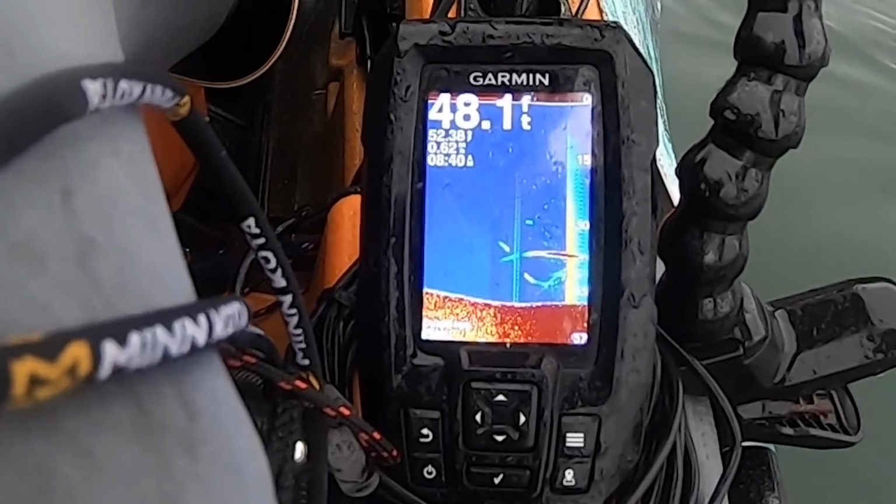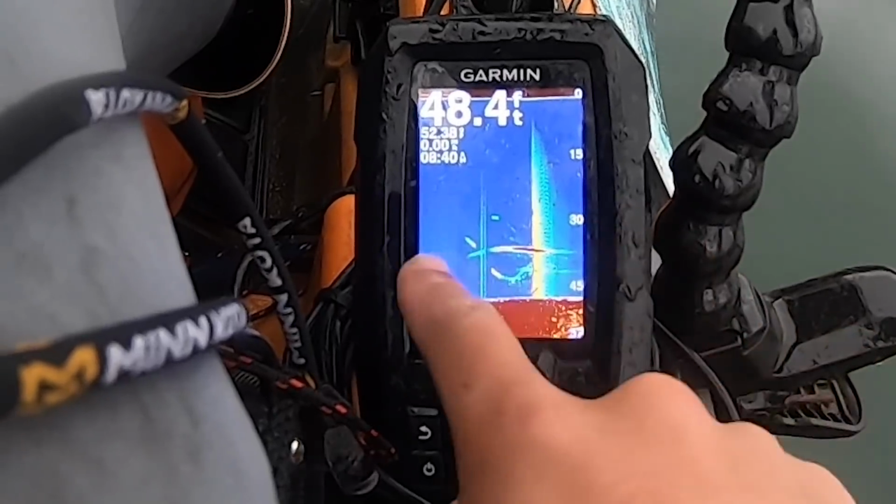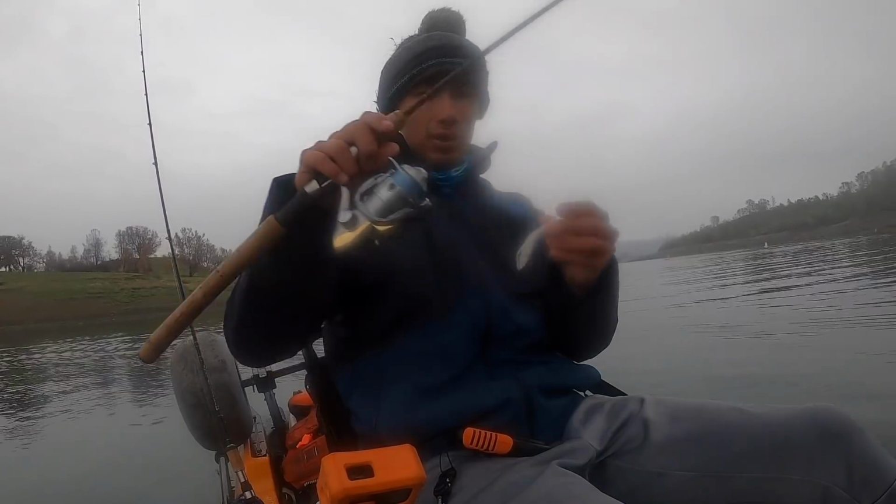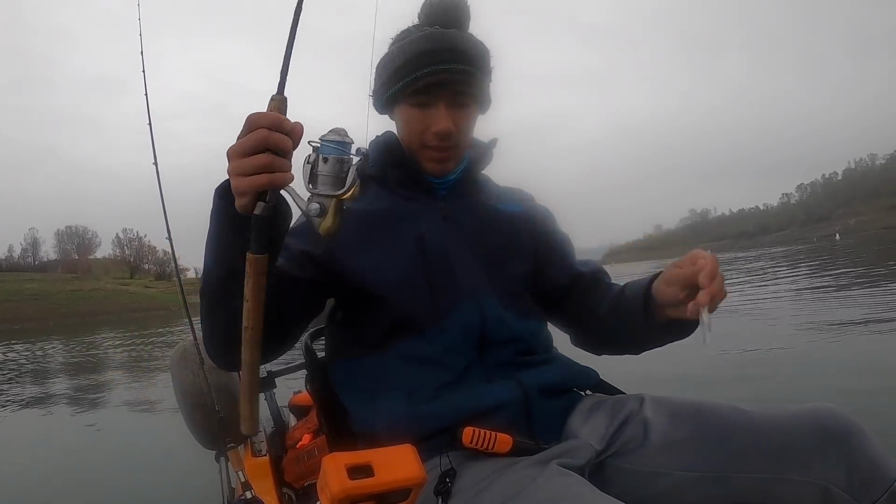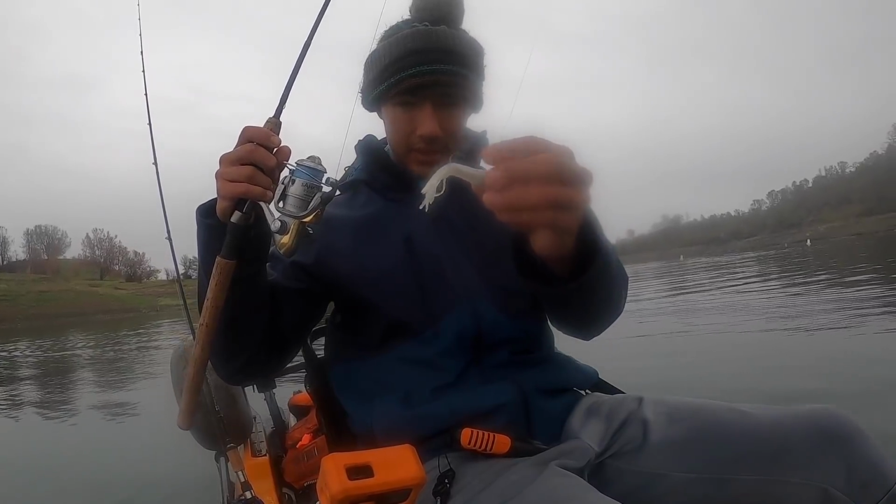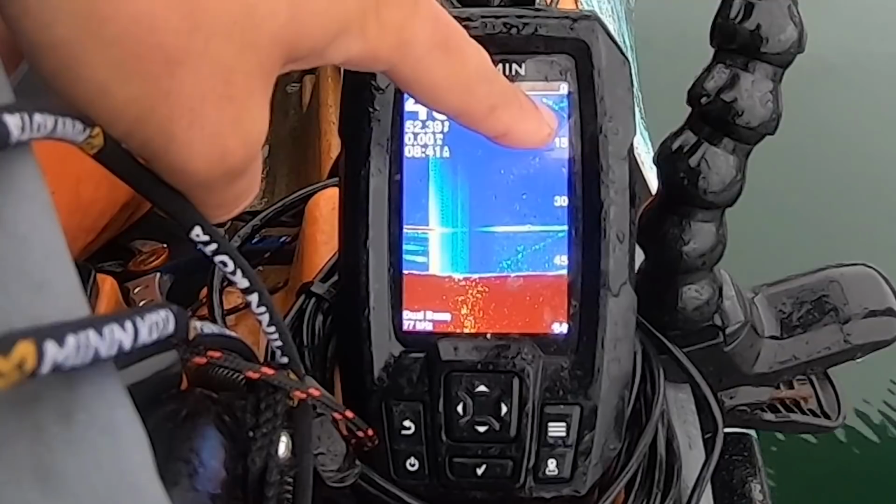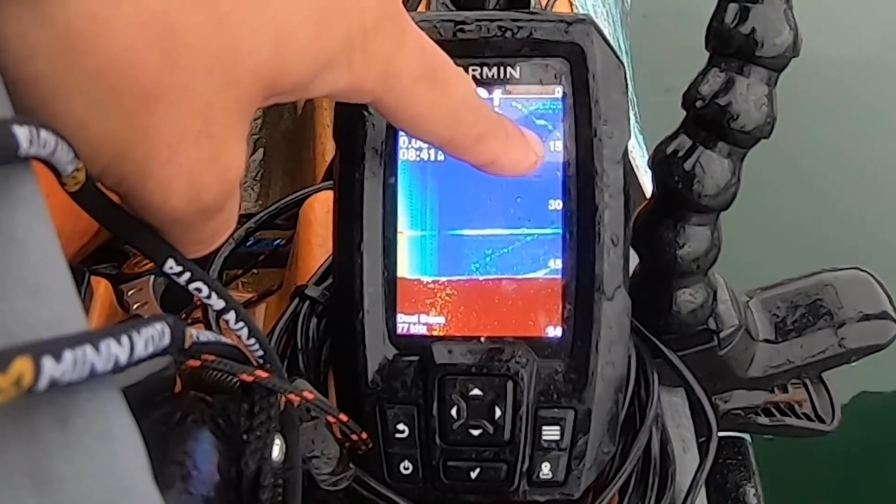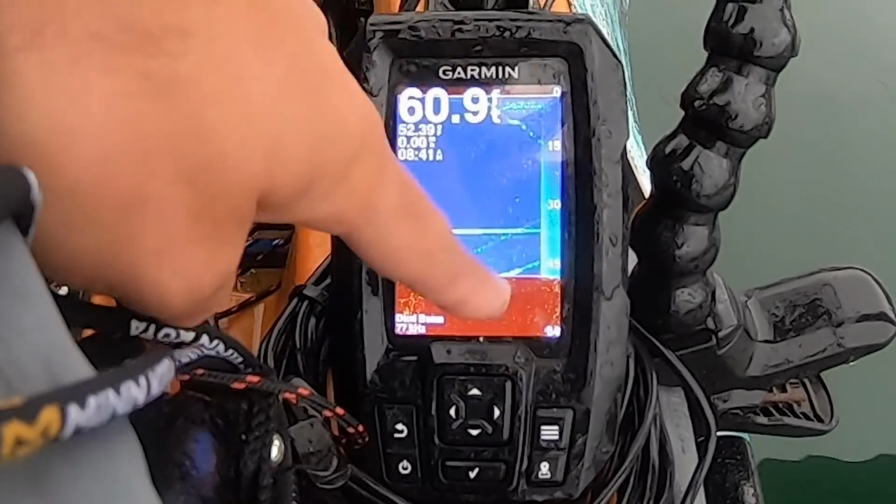Alright guys, so you see what I'm seeing right there. All that noise right there, that's from the motor. But these other marks running across, those are fish. So I'm going to drop this little tube jig right here. This is the same one I was using in my last video. I'm going to drop this down and see if I can get him to bite. Here it goes. You see that going down? Going down, going down. 15. That's my bait right there. All that's just the motor.